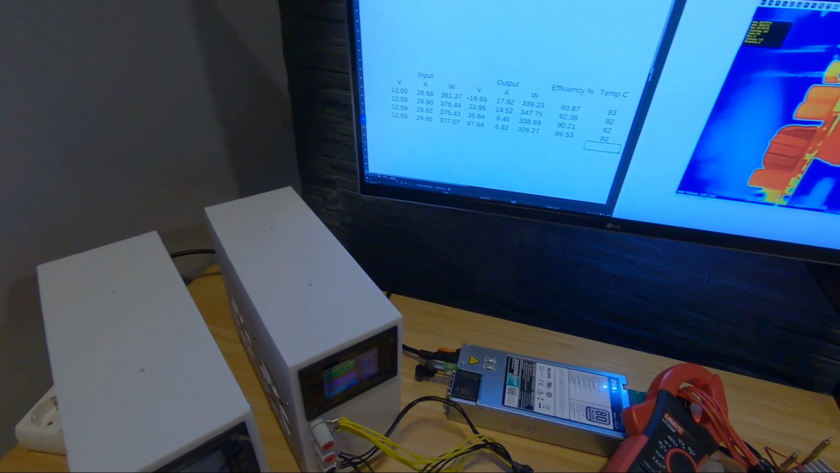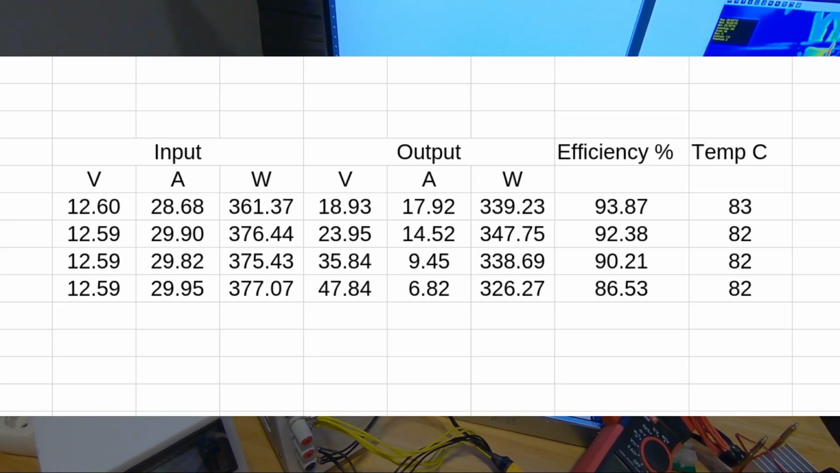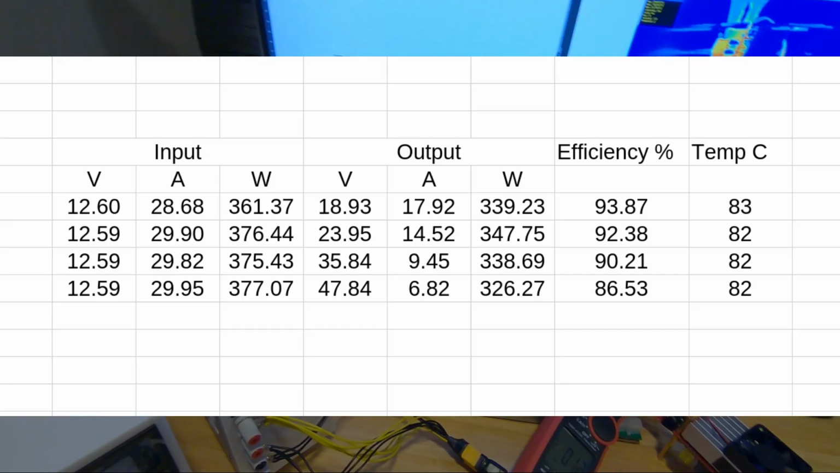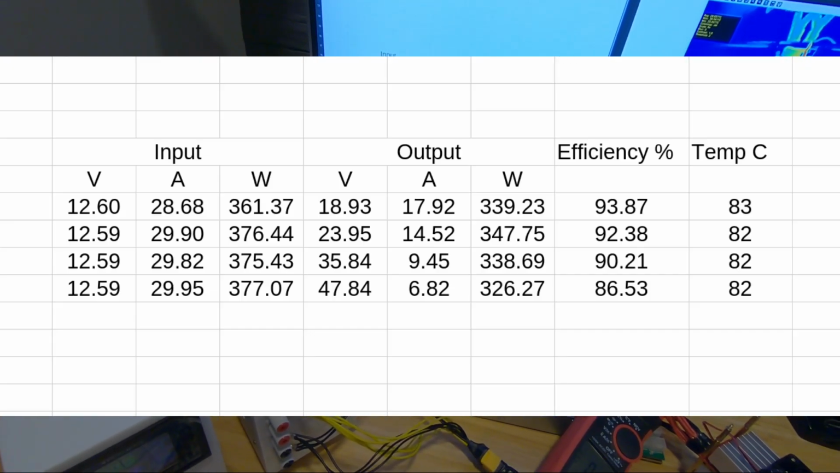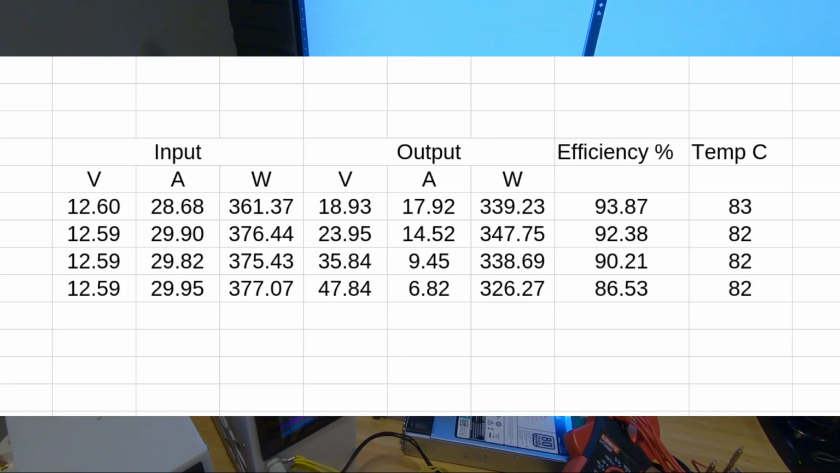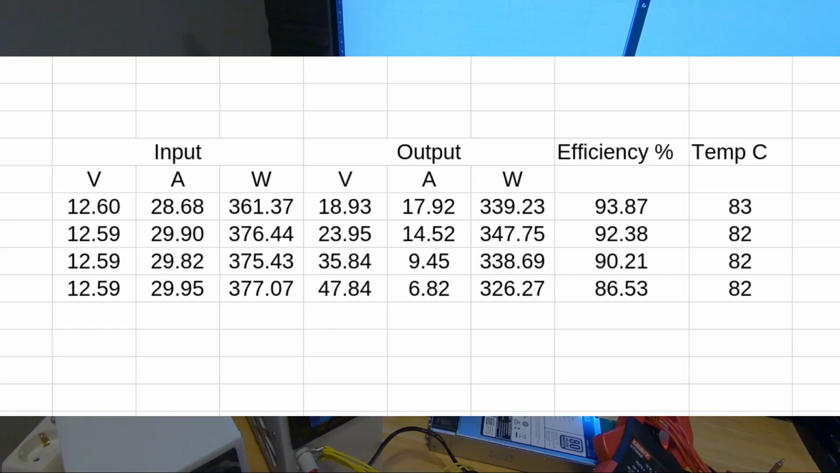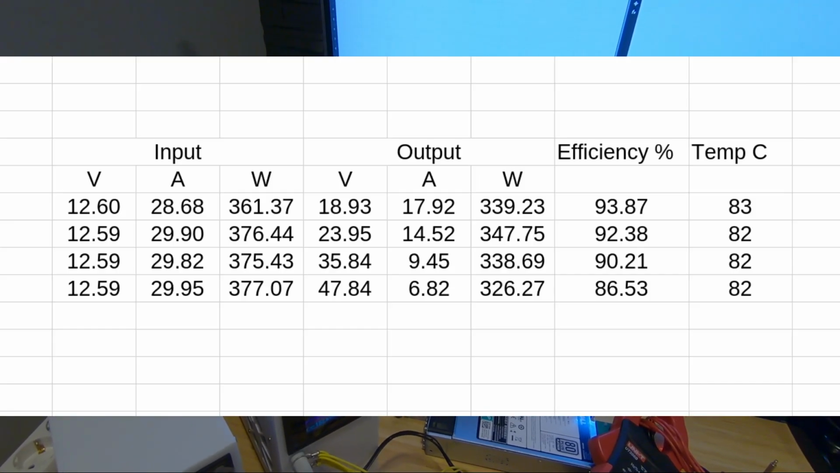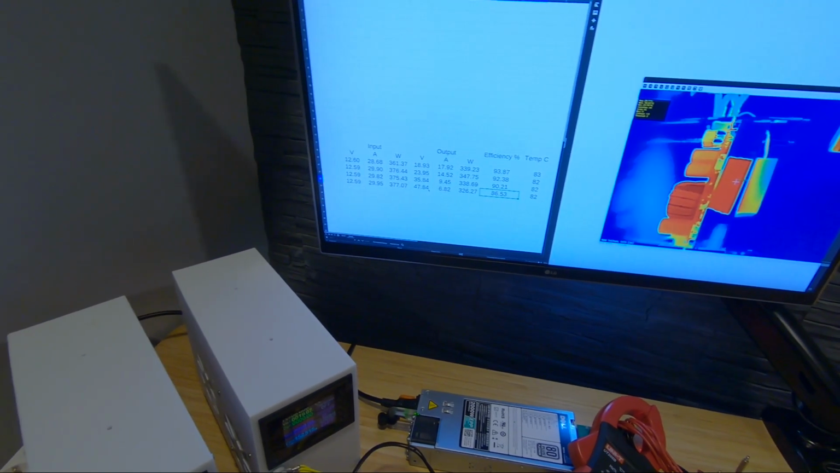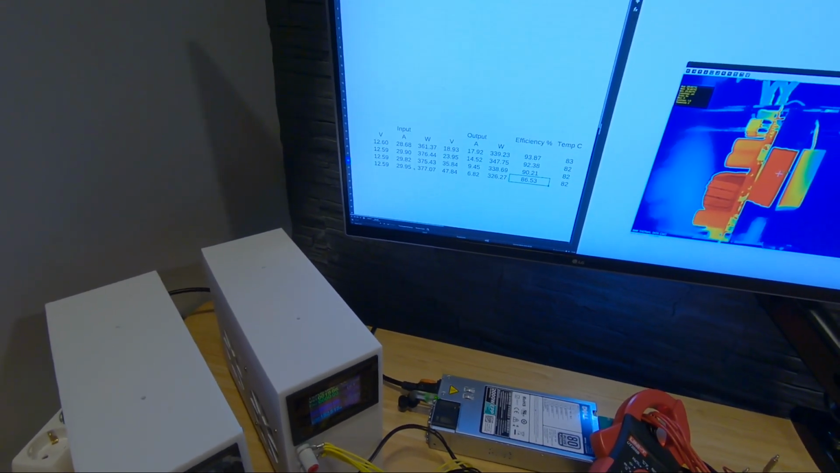Now from the tests for the 19, 24, 36 and 48 volts, the temperature was mostly the same, 82 or 83 degrees. Efficiency not bad, but the temperature, that's what I don't like, and it was only pushing 30 amps on the input side. So 60, I don't think it's gonna happen. Like maybe we could push 35 amps, but